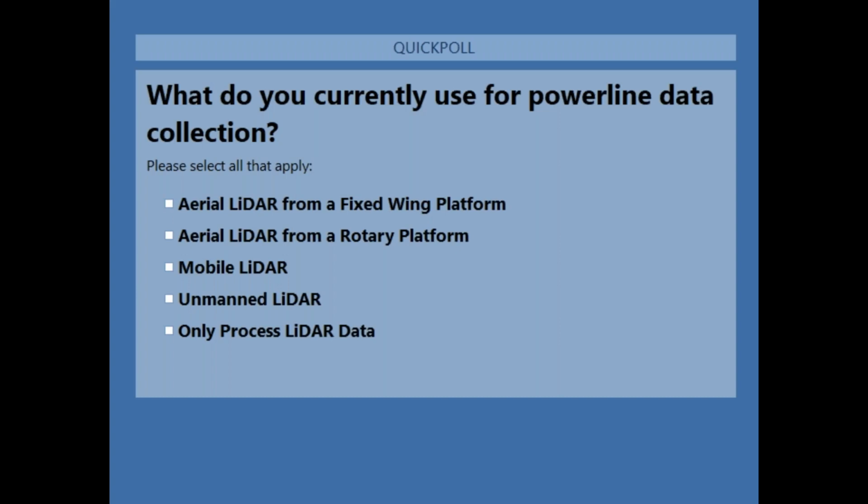Basically, we want to know whether you are using aerial LiDAR from fixed wing or rotary, mobile, unmanned, or even if you do not collect LiDAR at this time. Each way has its pros and cons, but in all cases, a singular method for acquisition may not be the only option. What we have right here with the VMY, it can be used completely solely or in conjunction with another sensor platform to generate incredibly detailed data sets.